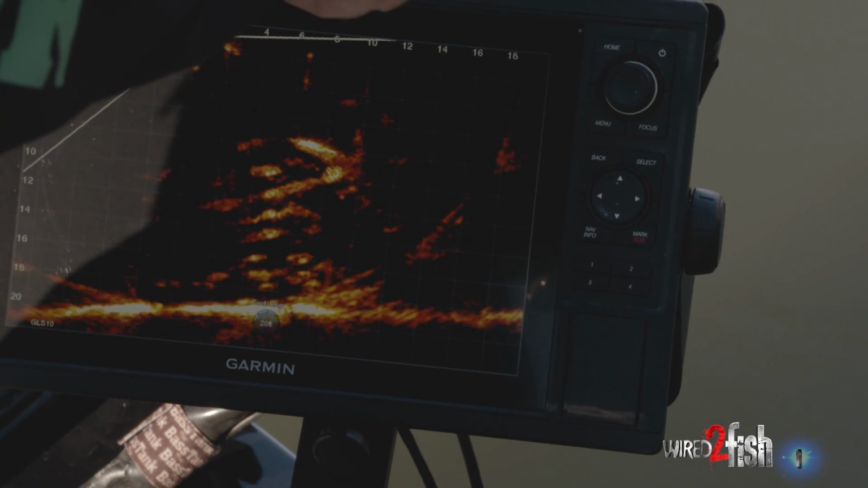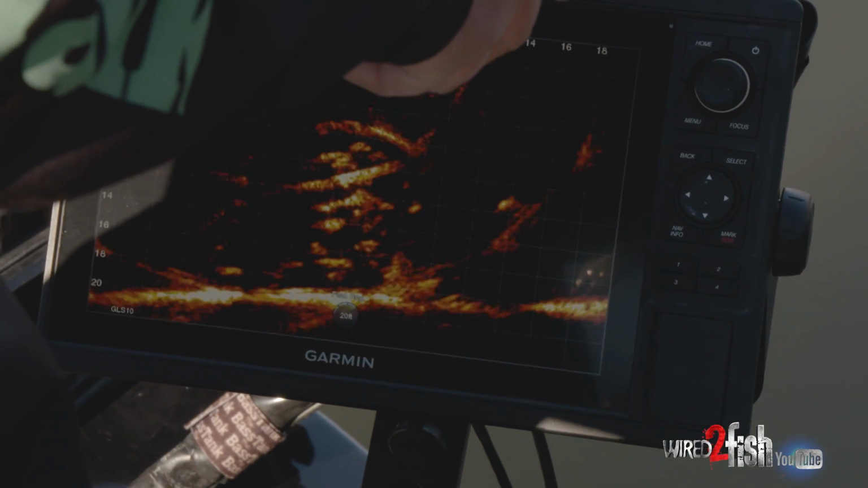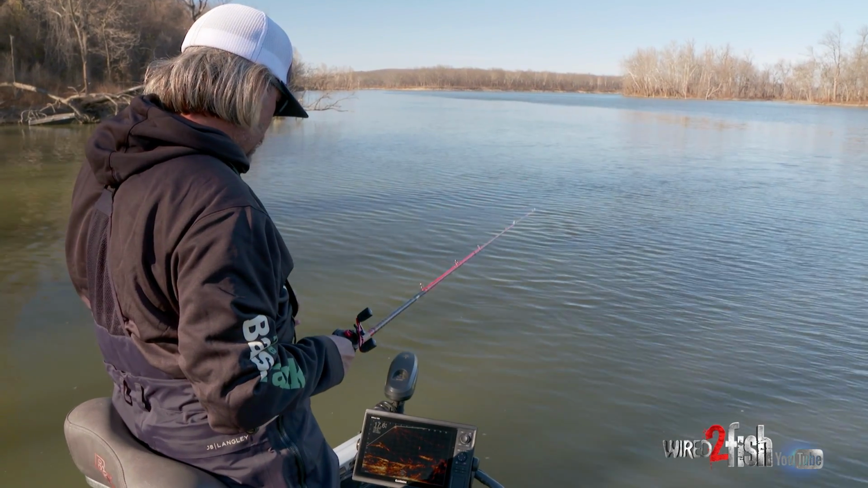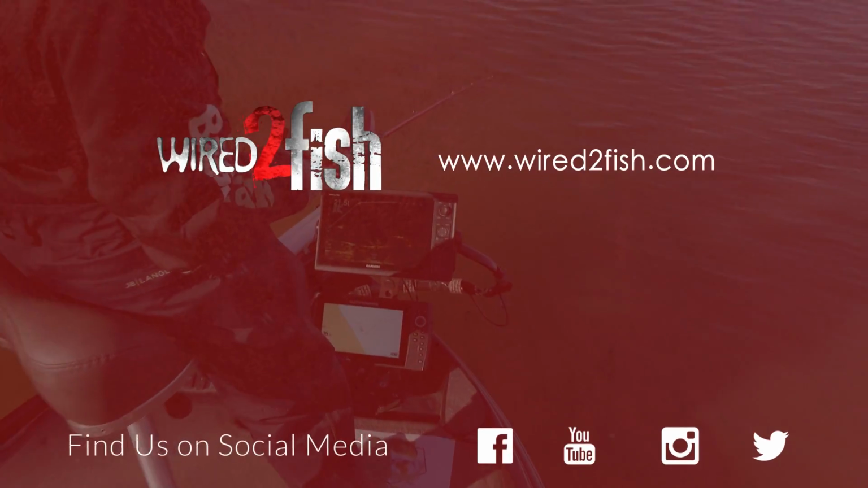Seems like the fish that are further upstream are the more active fish. These that are sitting back in here that are kind of taking the seconds, so to speak, the stuff that got by the first ones, really aren't that active. The more active fish seem to always be on this up current side.